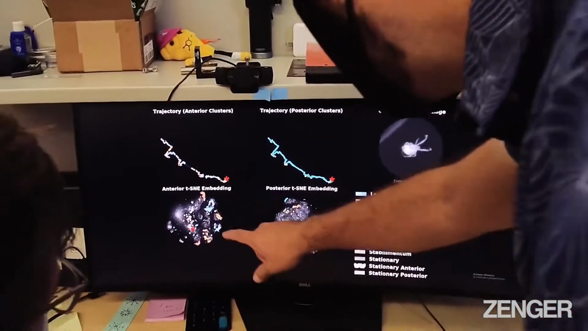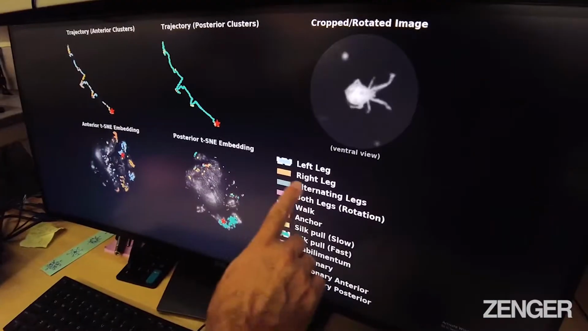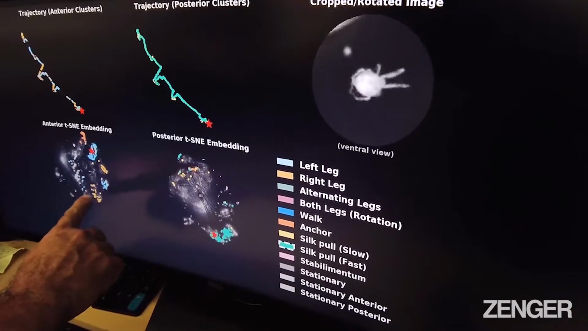But recently, great advances have been made in machine vision, where we can train a computer algorithm to track their legs for us.